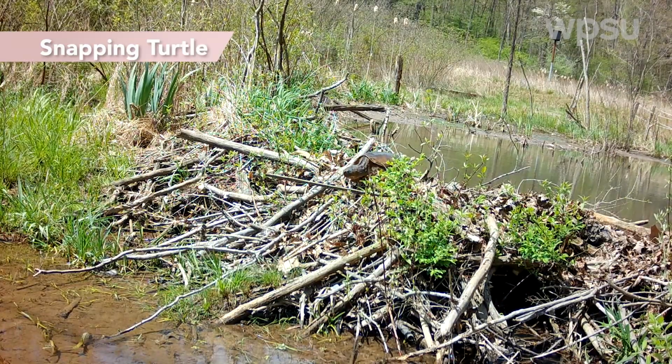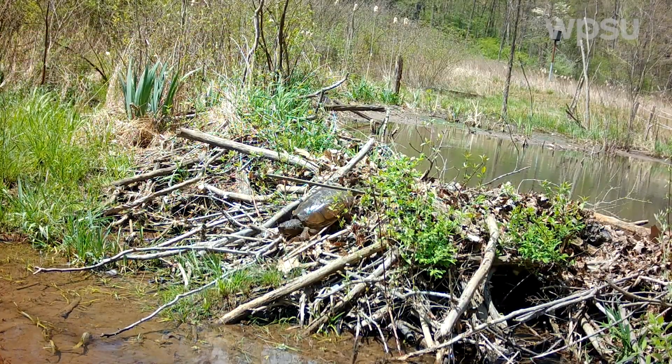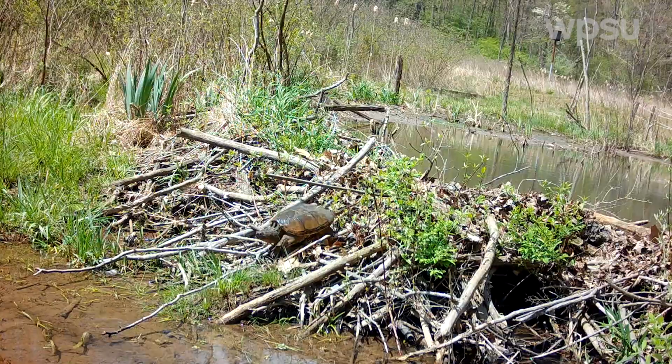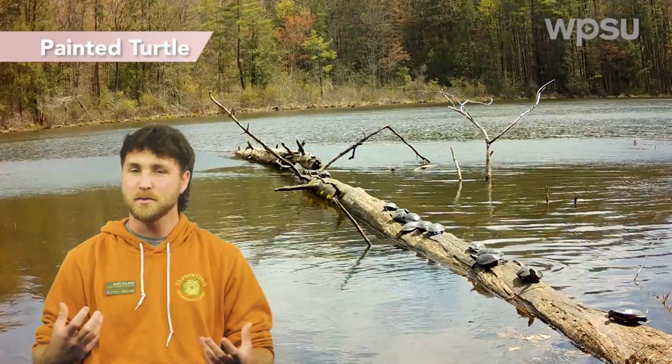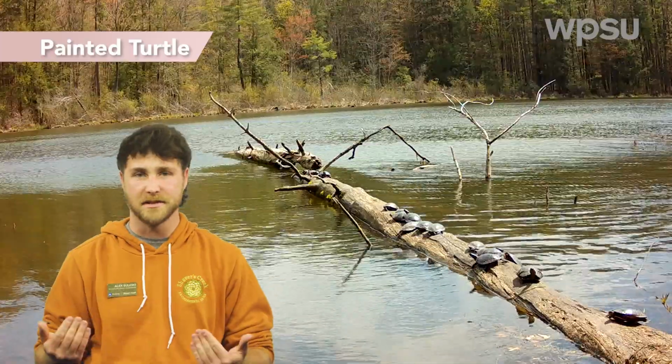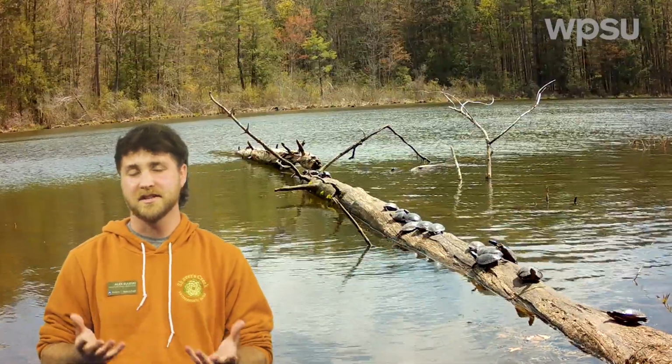We got our first turtle sightings this spring, which was pretty exciting. Reptiles are ectotherms. Ecto means outside and therm meaning heat, so they take their body heat from outside their body, from their surroundings. And that's why you often see reptiles basking in the sun. It's a big source of their energy, and so they really spend a lot of time out there just soaking it in.